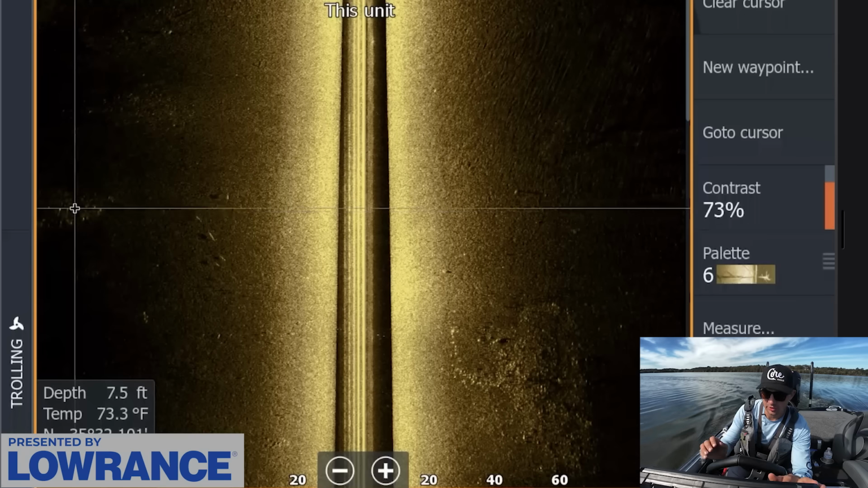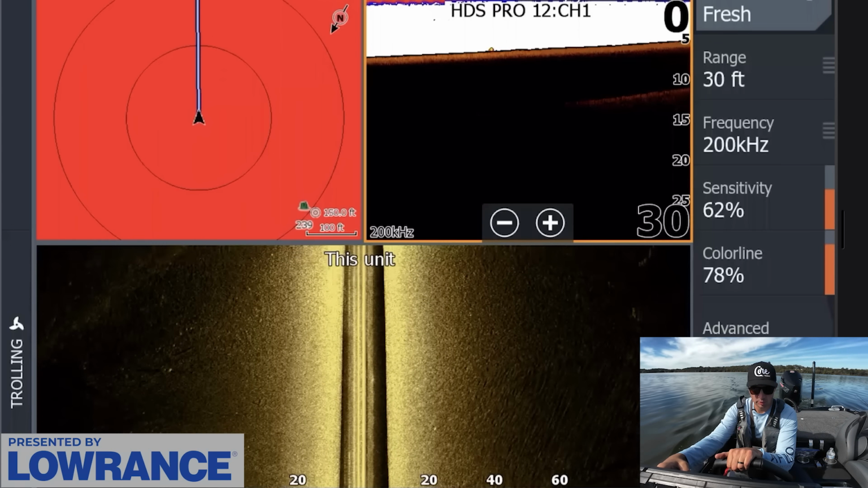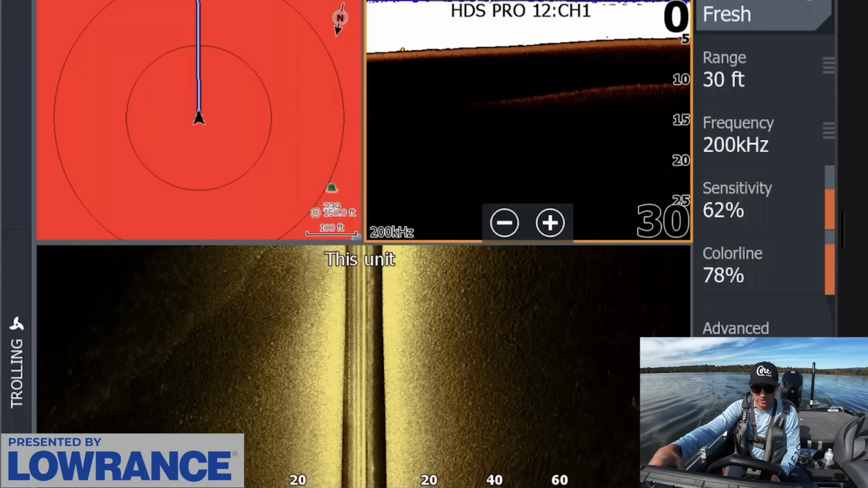We have nice balls of shad here and here. I mean, I don't need to mark all the shad. I know there's a lot of shad in this area. If I was just getting in this area, I probably would mark where I'm seeing more shad or not, but I've just been here enough that I know there's shad everywhere. So not as concerned about that.